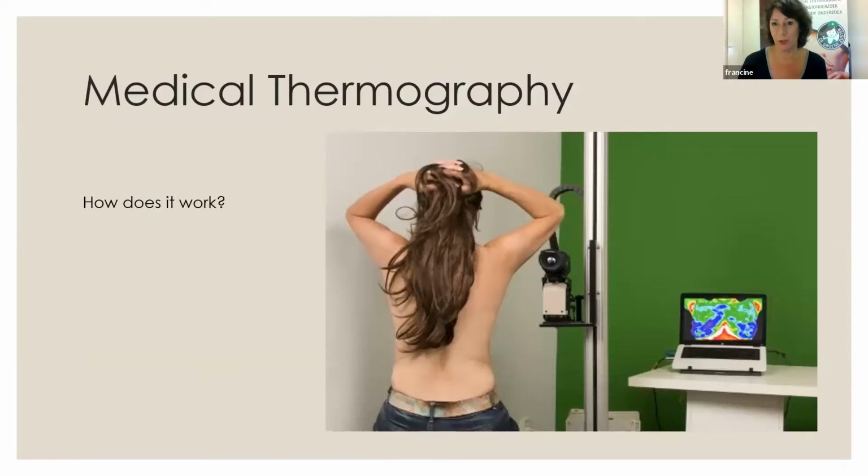So how does it work? Let's start from there. This is a lady sitting in front of the camera. A person comes in and needs to cool down for 10 minutes, and then we can start making the images. I have my camera right here, and I just want to show you. It has a lens made of germanium.